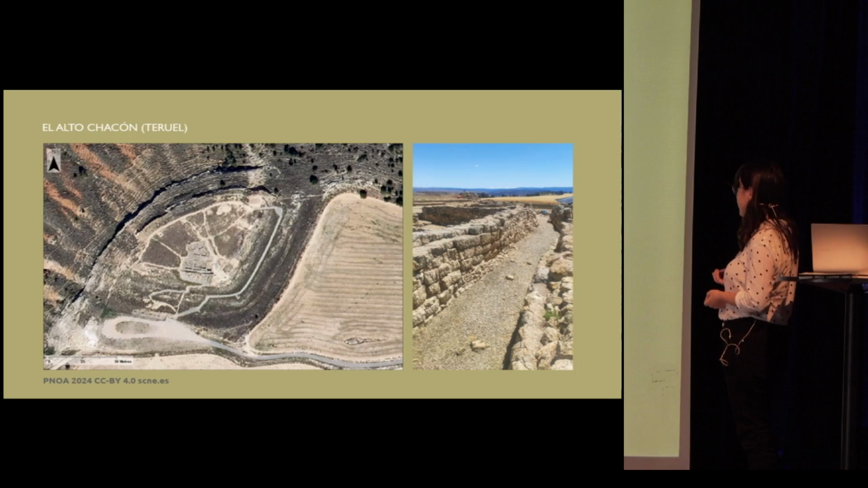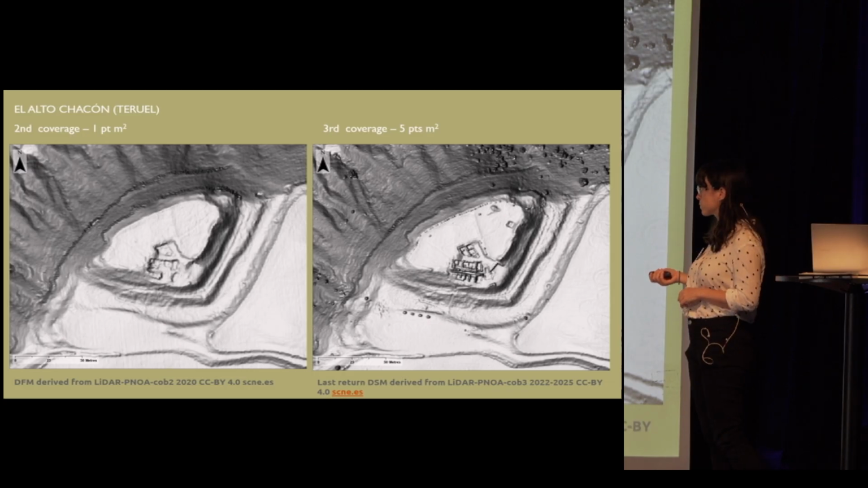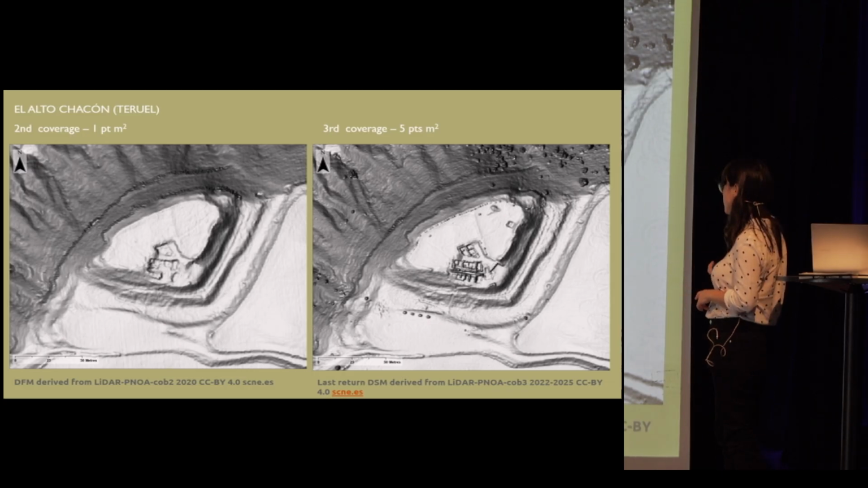So this is the site. As you see, this excavated area has quite big walls, but the rest of the site has not been excavated. And here we can compare a hill shade treated in a similar way from the second coverage in 2020, and this is from the third coverage in 2022. This one is around 1 point per square meter density, and this is 5.